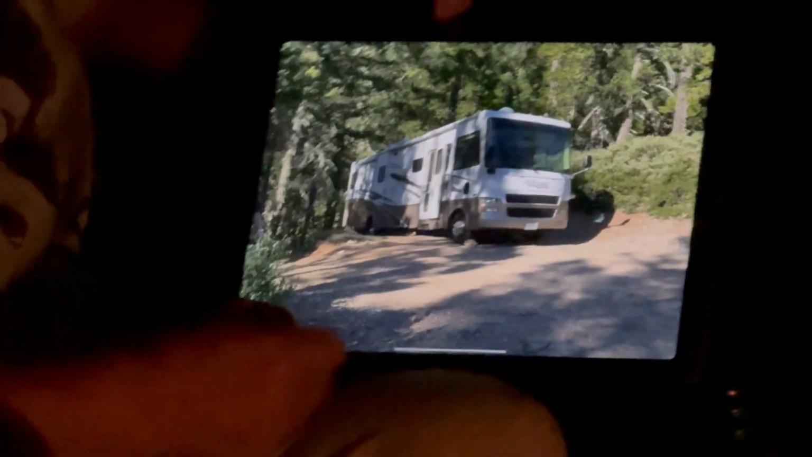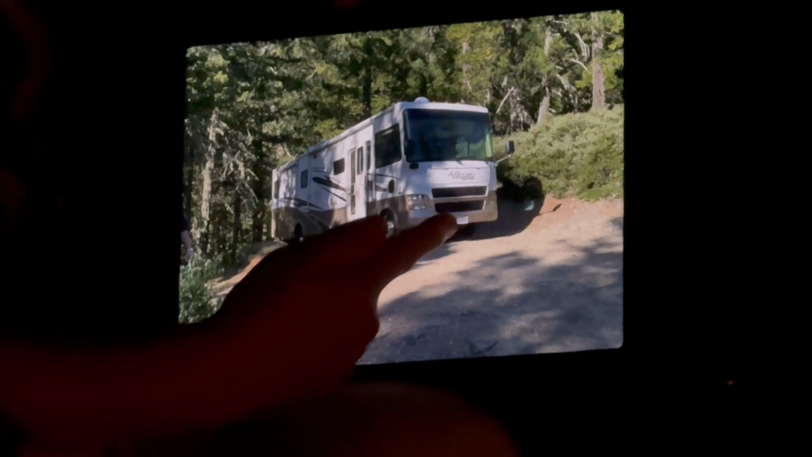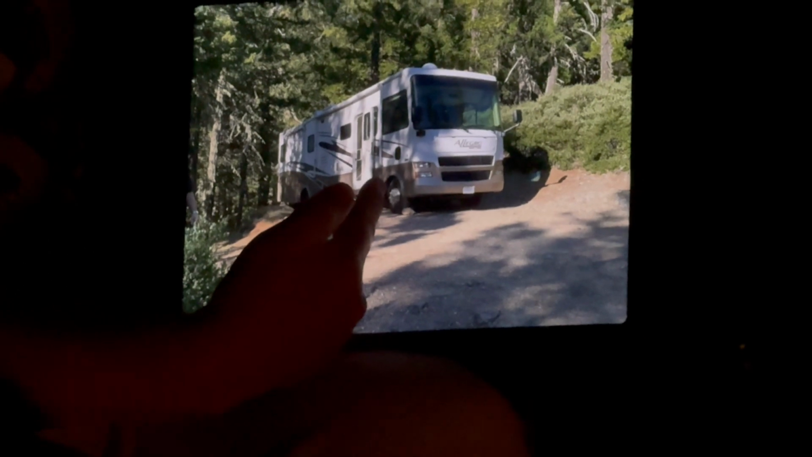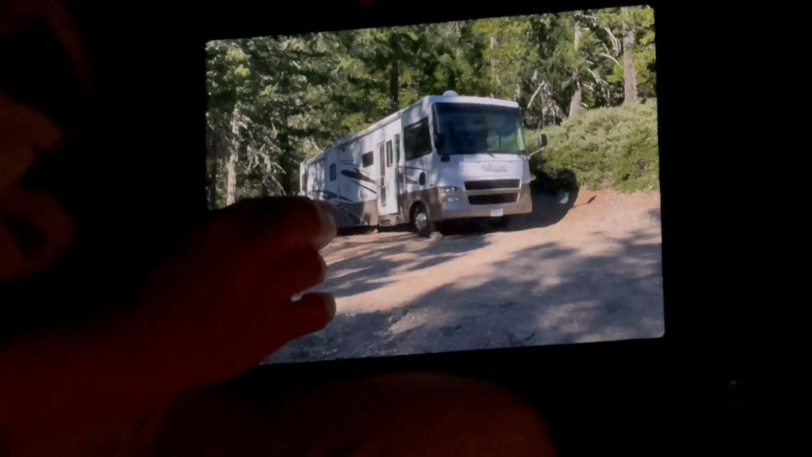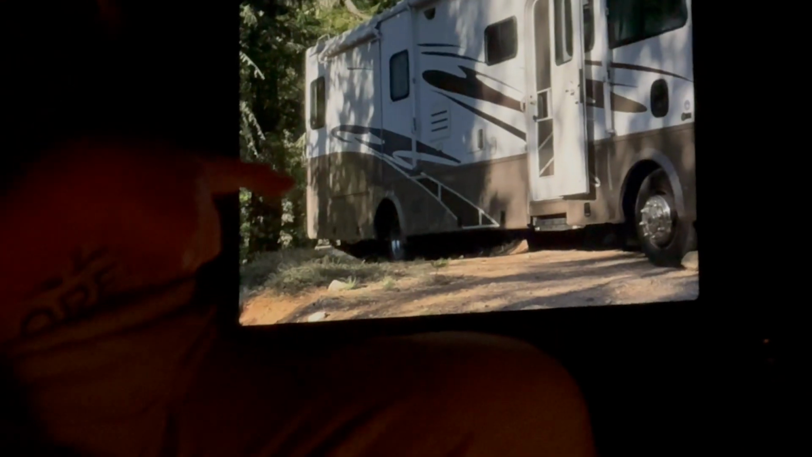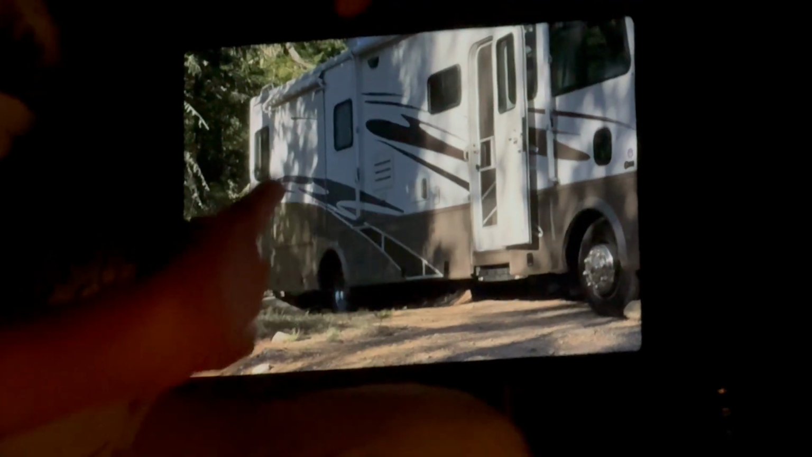Okay, you guys know how skinny the road is right here, on the upper level of Twin Lakes. We had our slides out too. Our slides are back here, and there was another one on the other side.